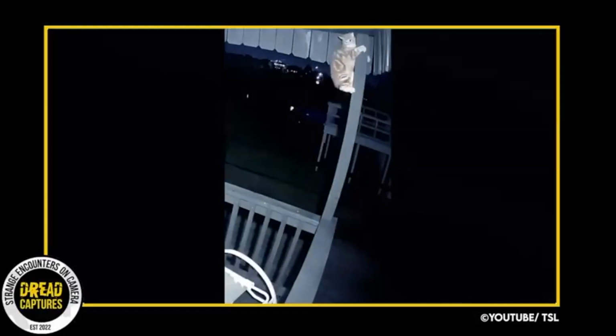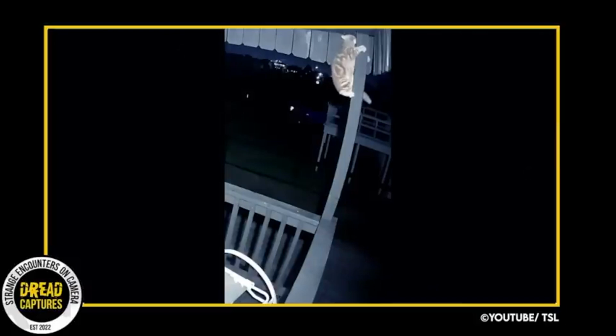When the cat realized his luck might be running out, he scampered up the post near the roof and waited there till his owners came and got him.